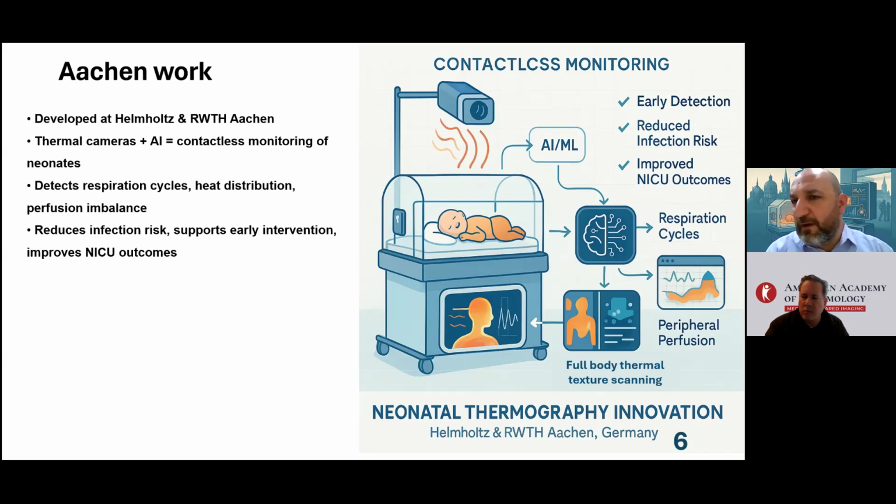And at that point, we were able to detect expiration cycles, the heat distribution, even perfusion imbalances within the babies, using AI at that time. And this, the segmentation technologies or the computer vision applications, changed the basic thermal images into clinical sensors. And then this improves the NICU outcomes.